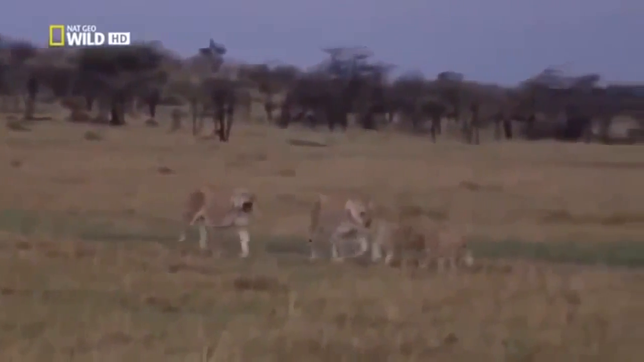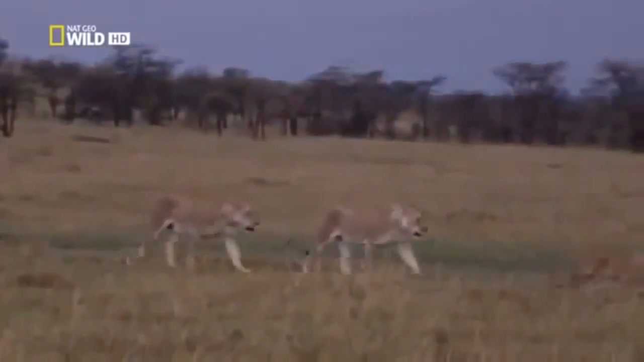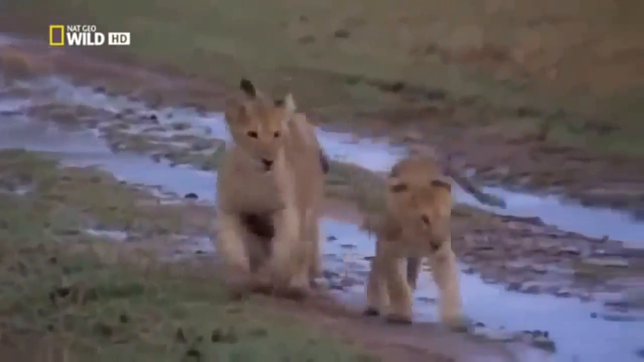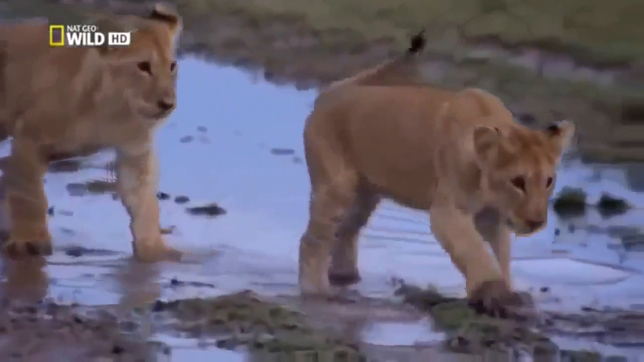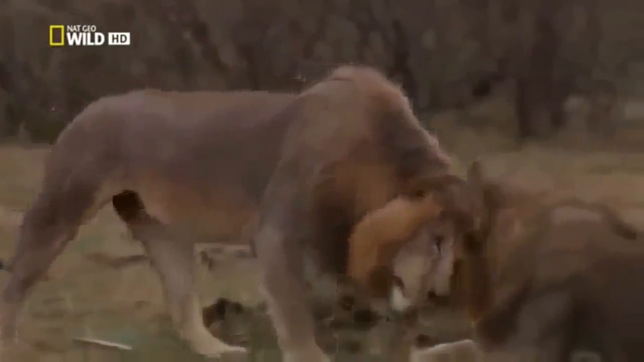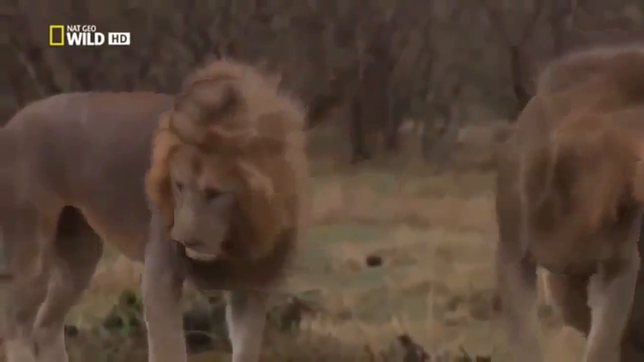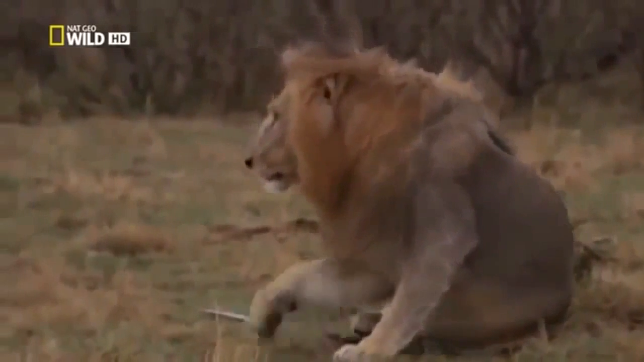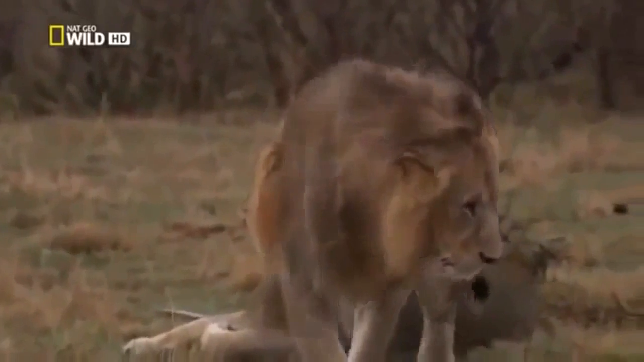Before they had their cubs, these two lionesses endured at least a year on their own. They have not only learned to feed themselves, but a family as well, including the fathers of the cubs. In return for all the free meat they can take from the females, these two brutes deliver protection, but they're well worth it, keeping other lions and hyenas away and creating a safe haven for the cubs.